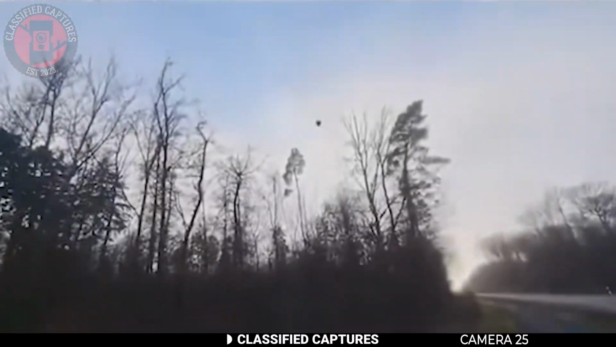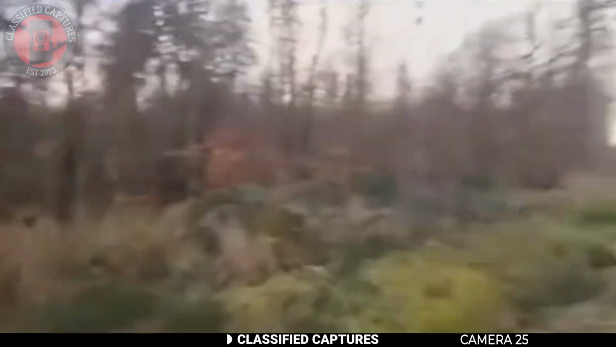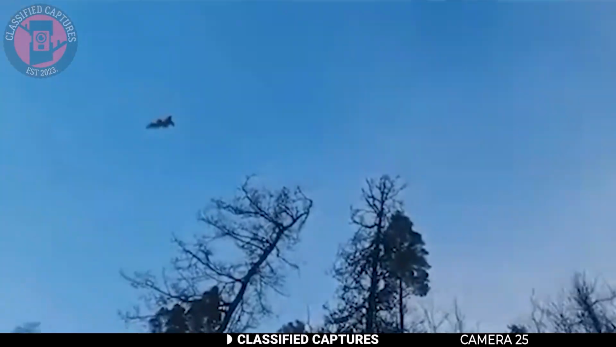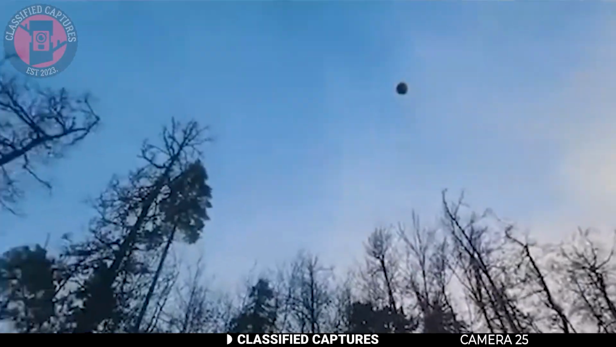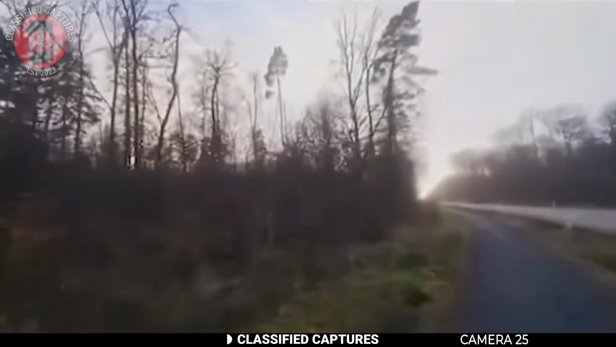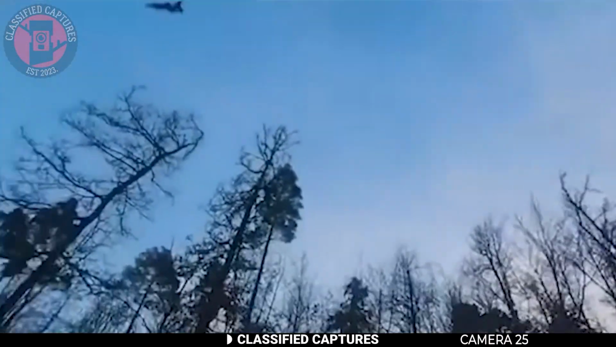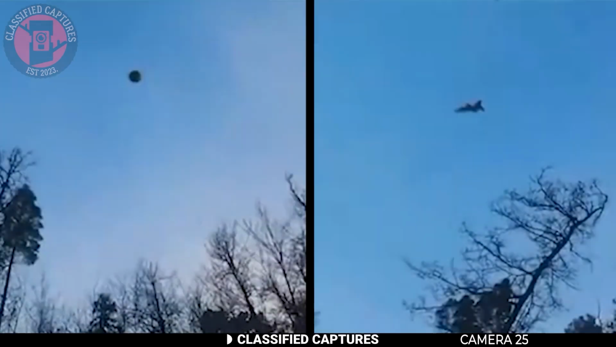This clip comes all the way from Europe, and it's got the paranormal community talking. They reported hearing strange aircraft noises in the sky, so they began filming. That's when they captured a black sphere silently floating across the sky. But what made this even more bizarre was the fighter jet trailing right behind it. The big question here is, was the jet escorting the sphere or was it chasing it down?